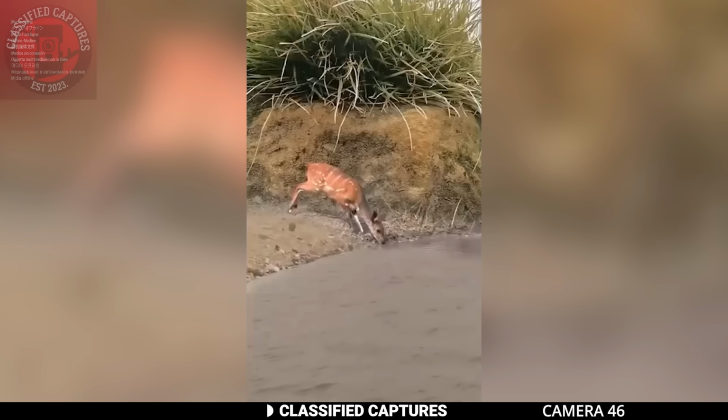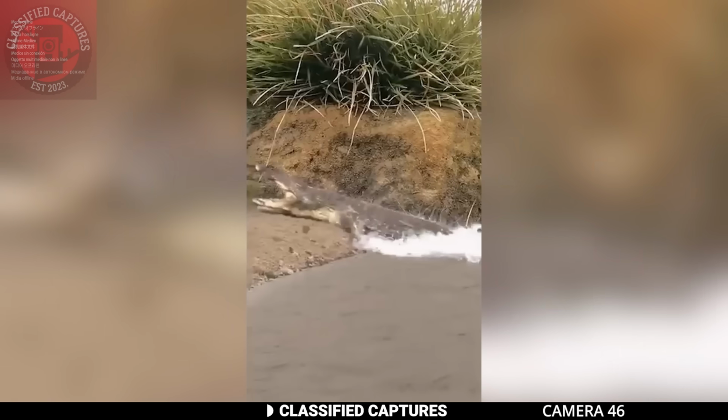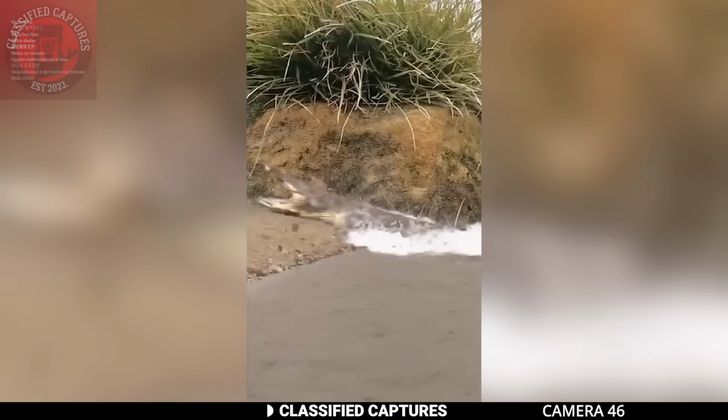With uncanny swiftness, a silent, lurking predator emerges. The croc, a relic of prehistoric times. Its presence shatters the stillness, a cruel reminder that survival in the wild is a relentless dance of life and death.